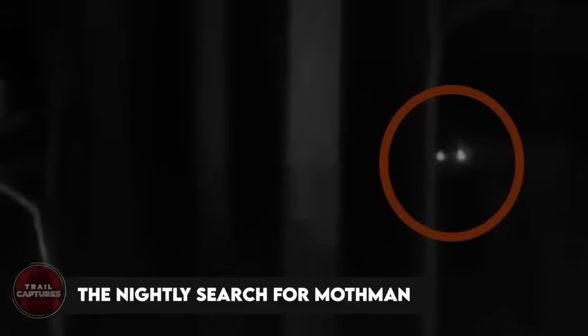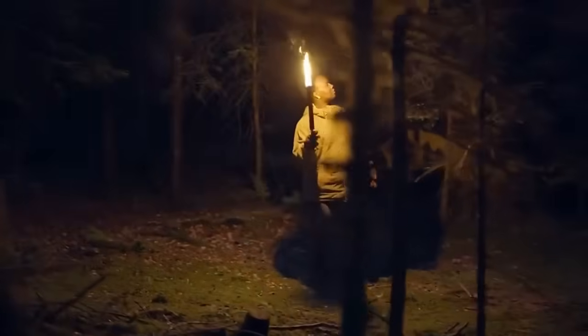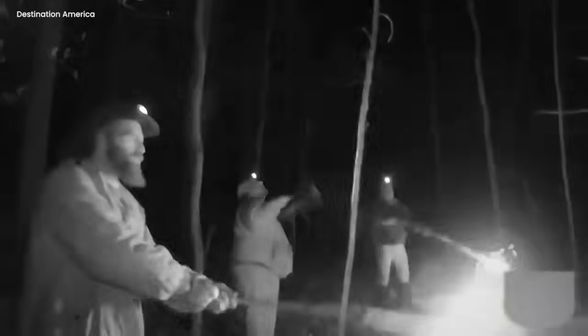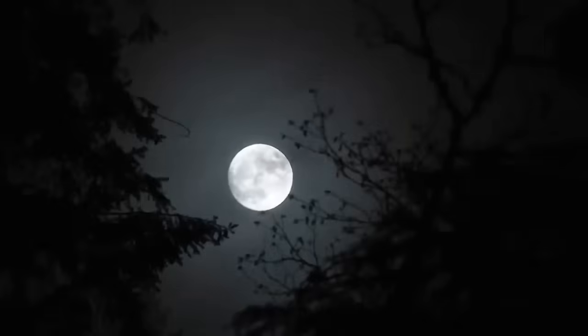The nightly search for Mothman. On a dark and spooky night, a group of courageous investigators set out on a thrilling adventure to find the mysterious beast known as Mothman. Armed with flashlights and a sense of curiosity, they ventured into the creepy forest, guided only by the faint light of the moon. As they ventured deeper into the dark, their hearts pounded with both excitement and fear.